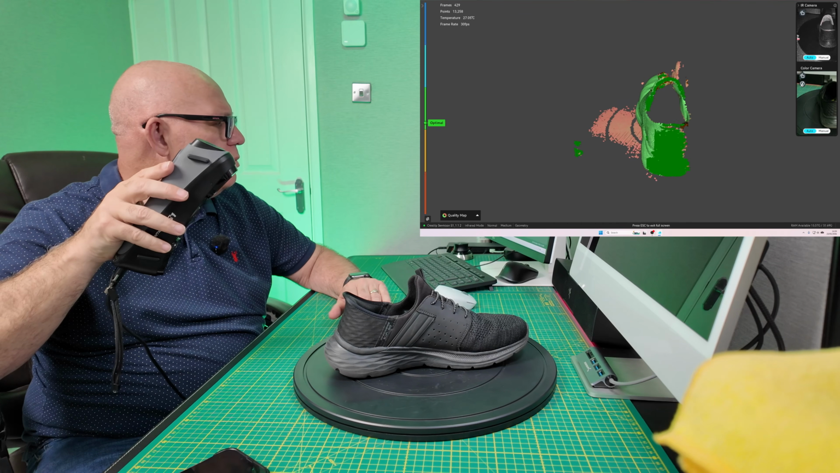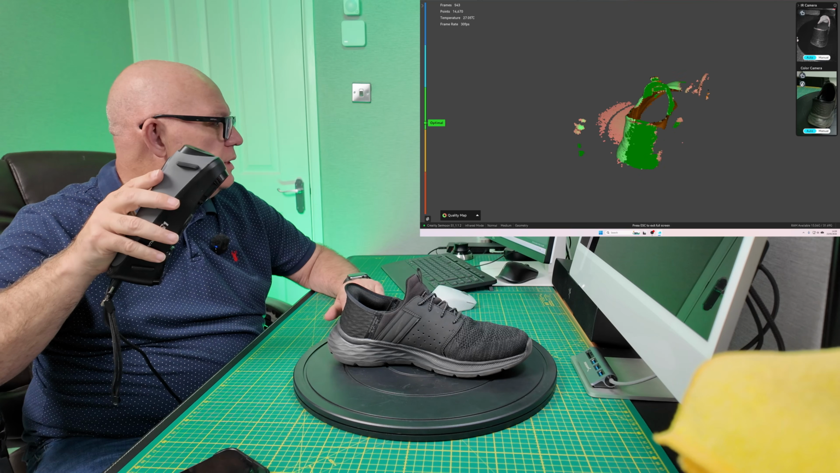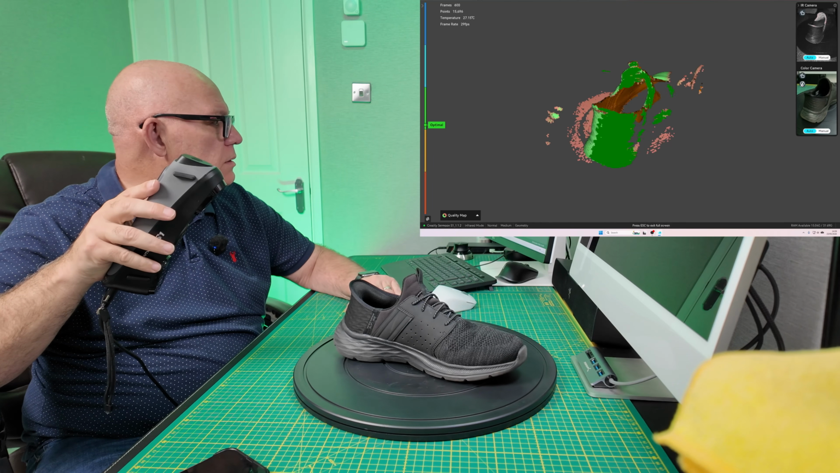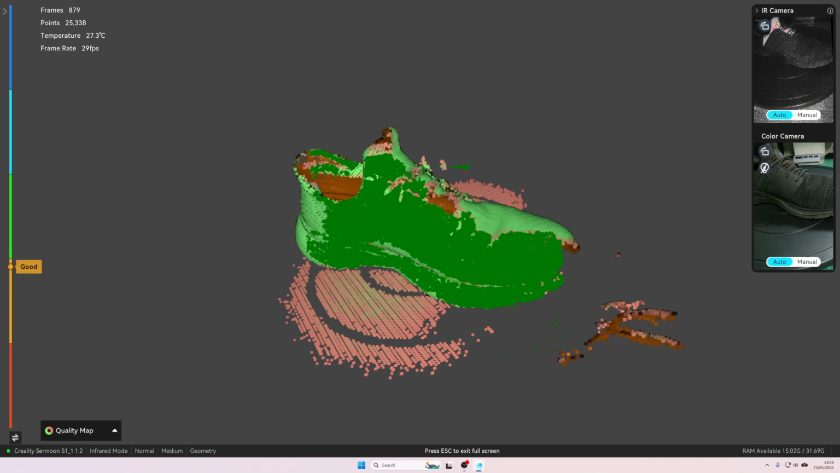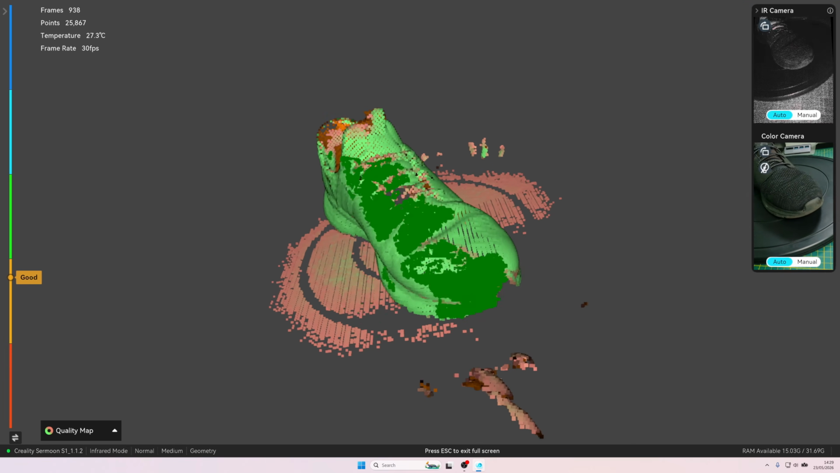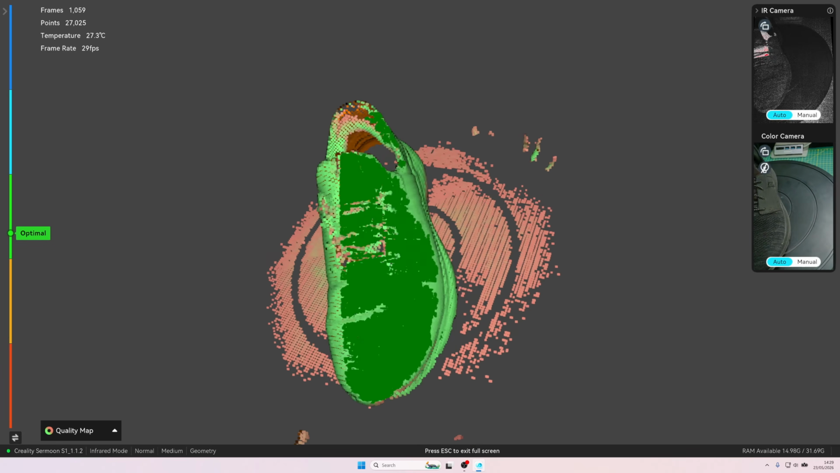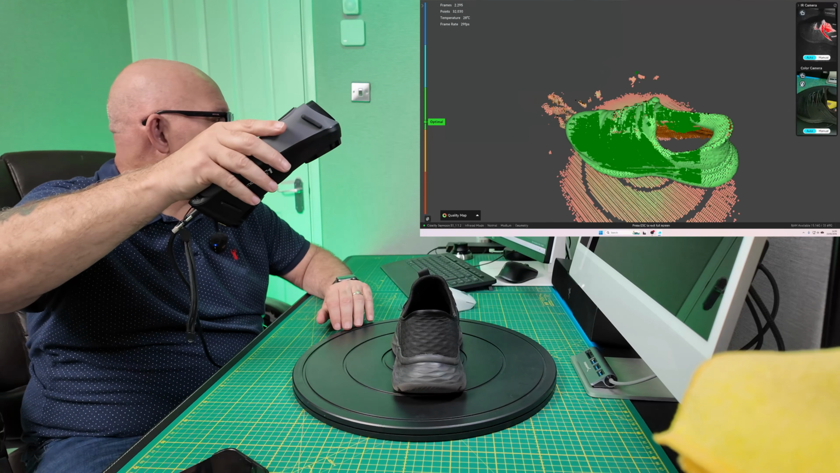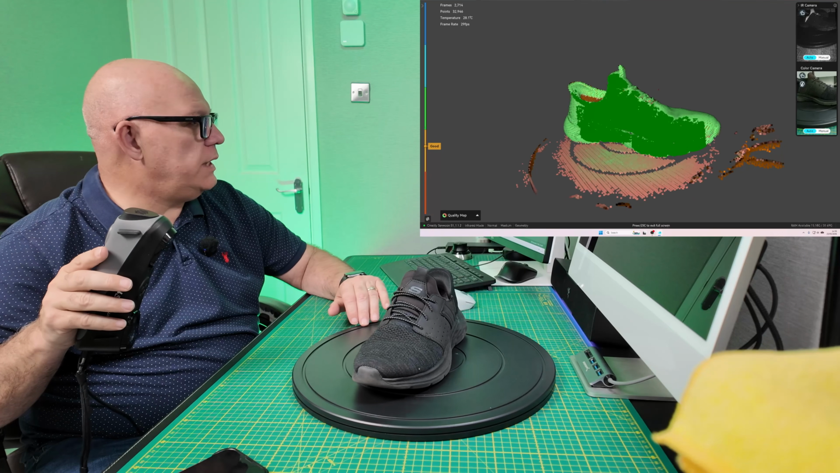This is where we could have problems here at the back end, where there's not many features. But a little bit of red flashing there then, but we have gone round it okay. Coming round to the toe, up on top. That's all the way around. Come round to the back, look. Look at all the green there.